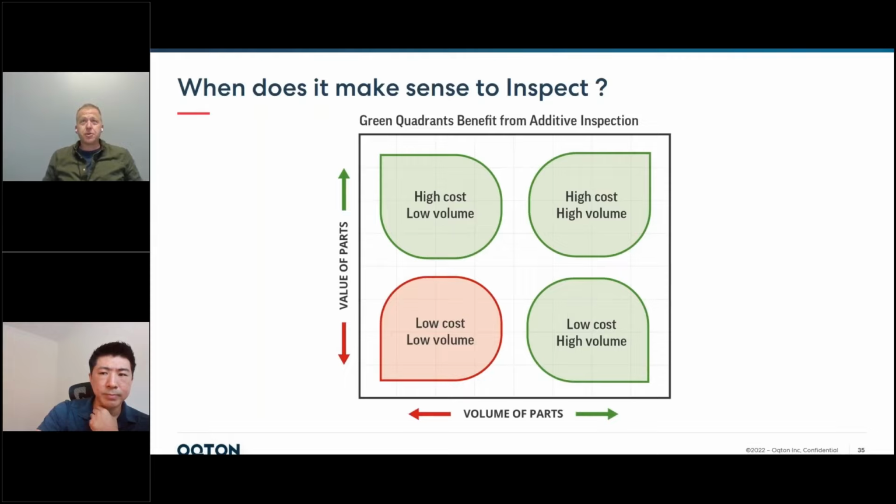So this is a super simple chart I created to very clearly indicate that more often than not, it makes sense to produce an additive part with quality. Now, what are the obvious cases where it doesn't make a lot of sense to use a complex inspection method? Well, when you have a low volume part that has low value, right? Low cost, cheap, short run part. It's going to make sense for you to either not inspect it at all or just do some simple measurements, because typically it's not highly engineered if it's low value.